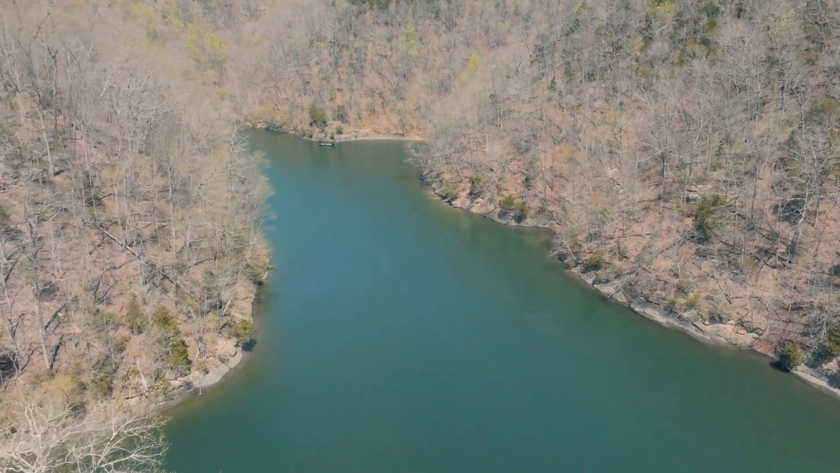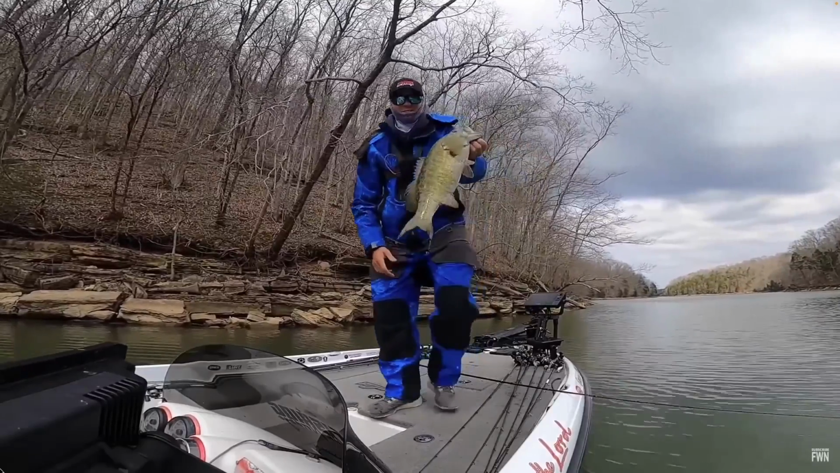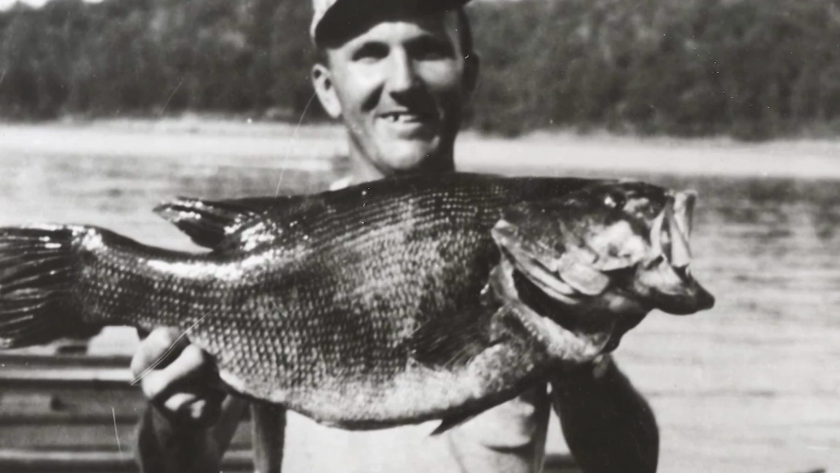We've got several things in play here. We've got an amazing largemouth population, which is what is normally targeted in bass tournaments. And then we have the historic smallmouth population here. The world record, 11 pounds, 15 ounces, was caught out of this lake. And I think it's 7 of the top 10 smallmouth ever caught right here.